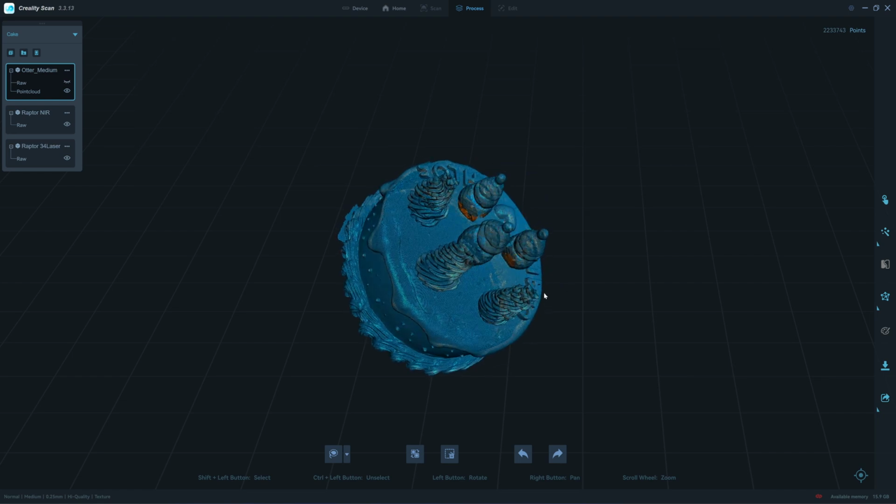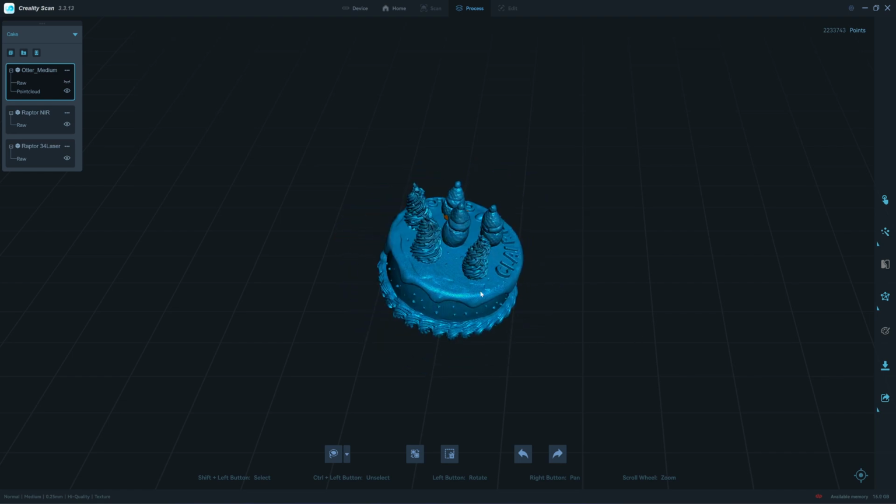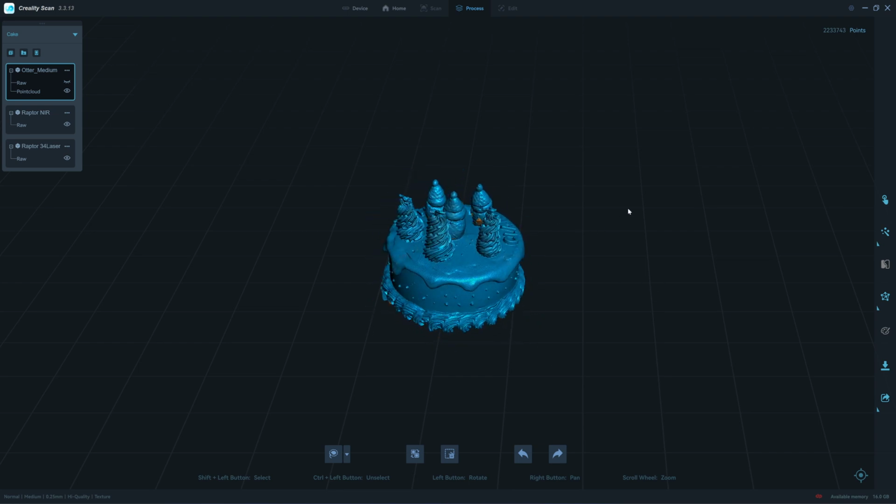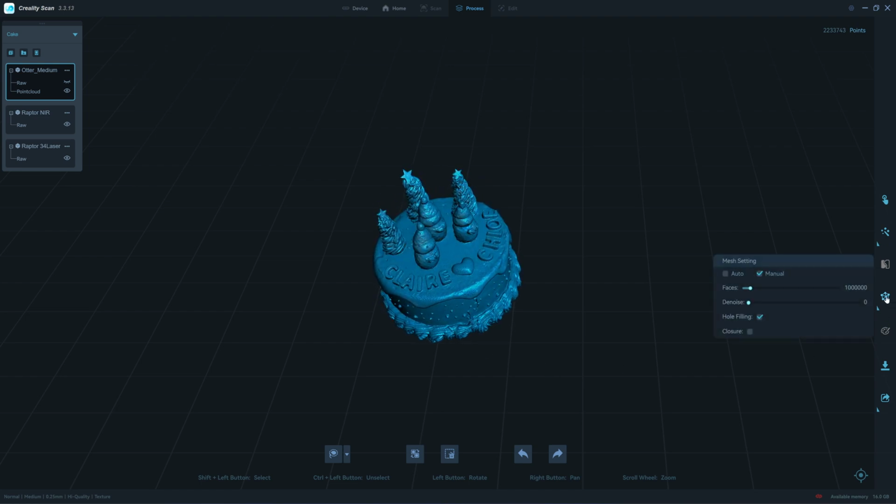Some of the rear of the snowman is not captured. It's because the Christmas tree blocks the projection from the scanner. Let's try to mesh it. We have 2.2 million points. I mesh it to about 2.4, 2.3.